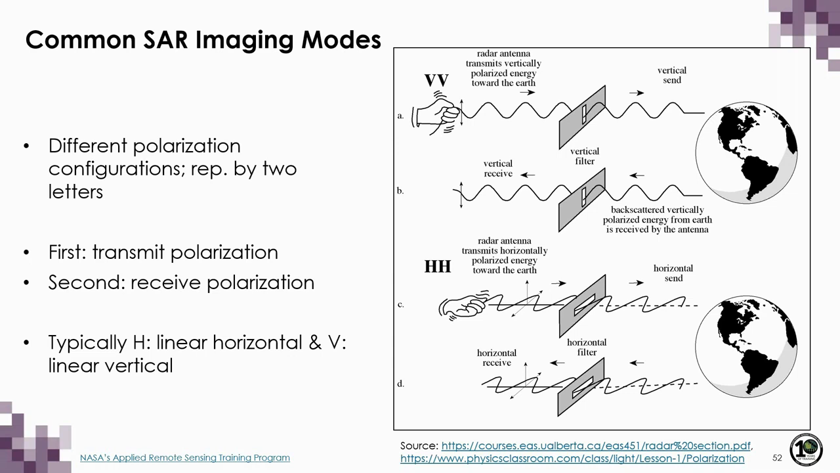The first always indicates what polarization was transmitted, and the second always indicates what polarization was received. Again, the most common transmit-receive polarizations are some combination of linear horizontal, represented by H, and linear vertical, represented by V. So again, the first letter indicates the transmit polarization, and the second letter indicates the receive polarization.